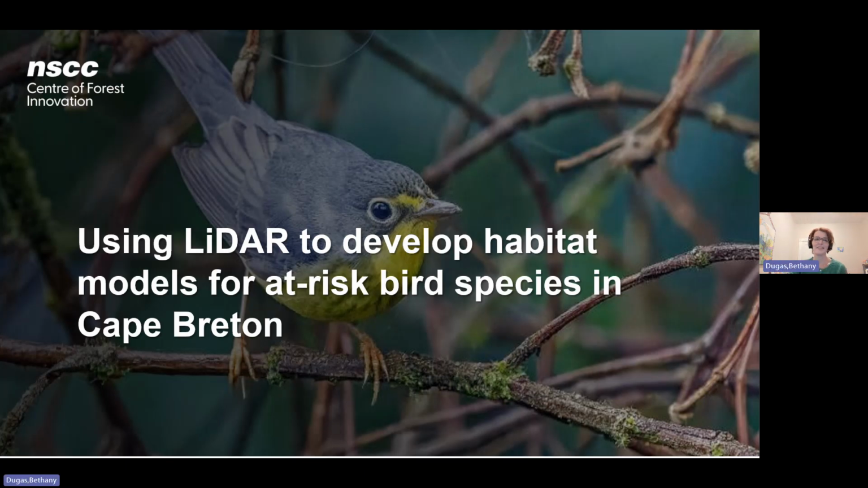Hello, everyone. We're here today for our latest webinar Wednesday presentation. This one is on using LiDAR to develop habitat models for at-risk bird species in Cape Breton. I'm super excited to hear from the presenters on this one.